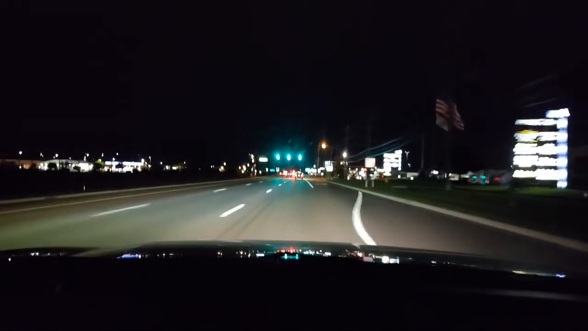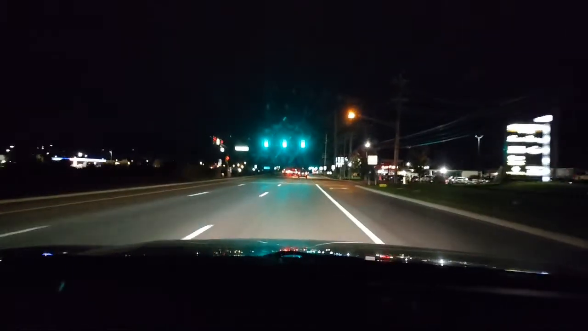Getting over, just trying to stay in these middle lanes. Lane changes, showing you what you need to do. Stay smooth, look over your shoulder, use your blinker.